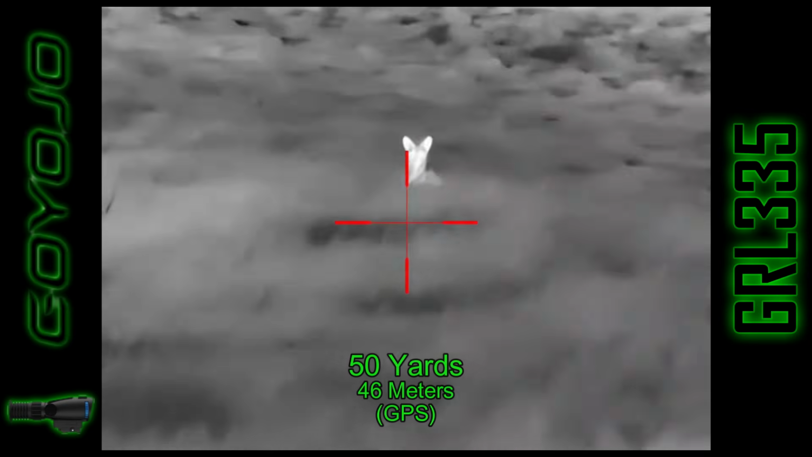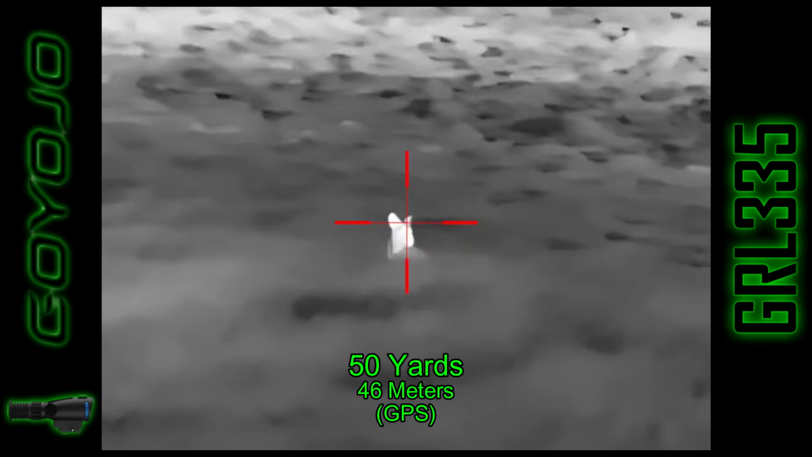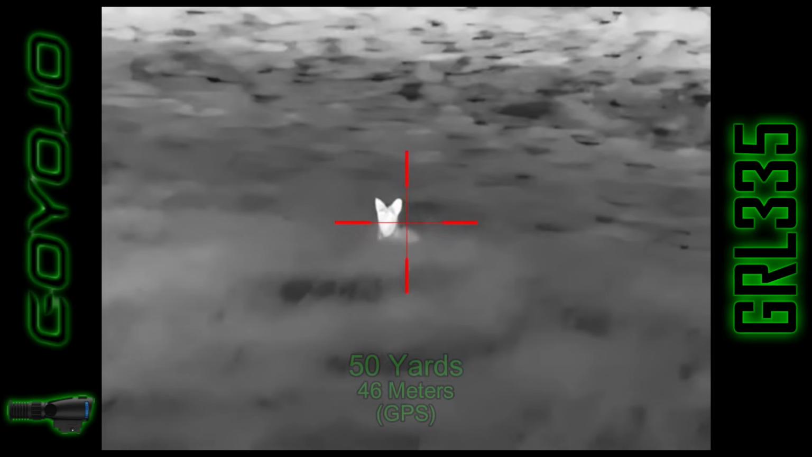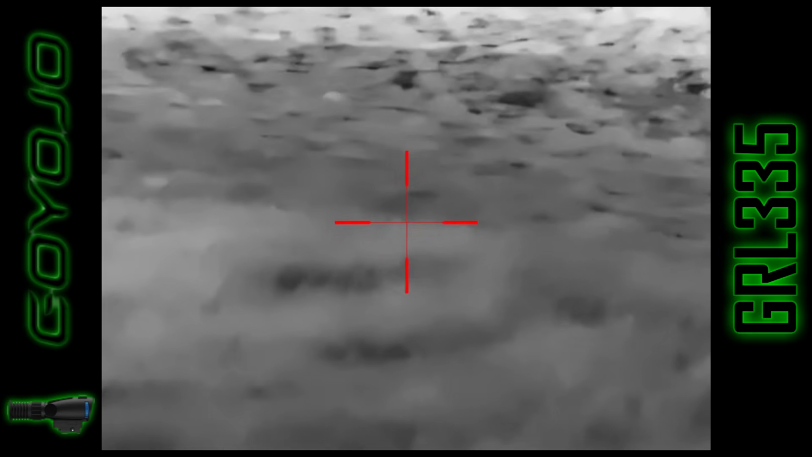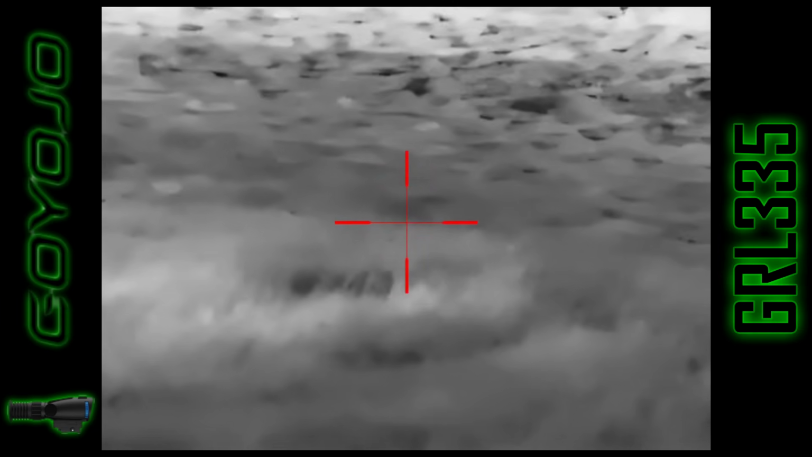Alright, the coyote's out there at about 50 yards. Finally returned on the audio again. Here we go. Single shot and the coyote goes right down and does not get back up.